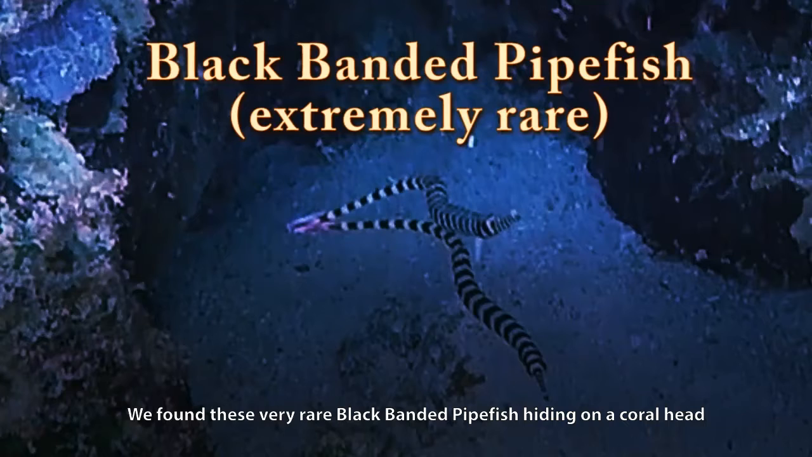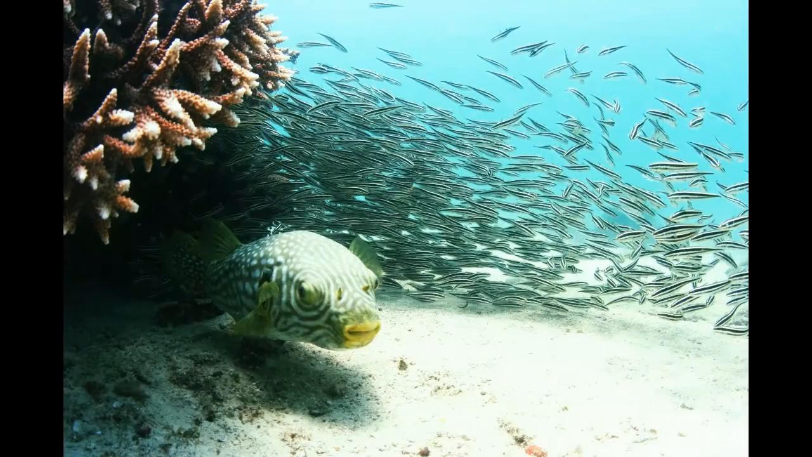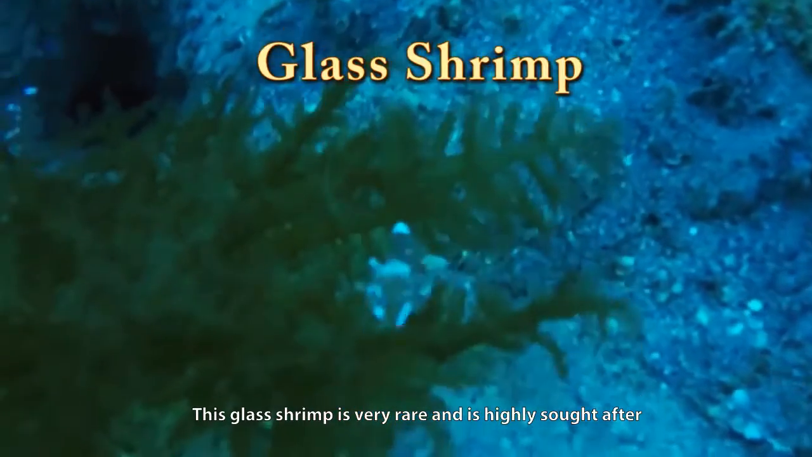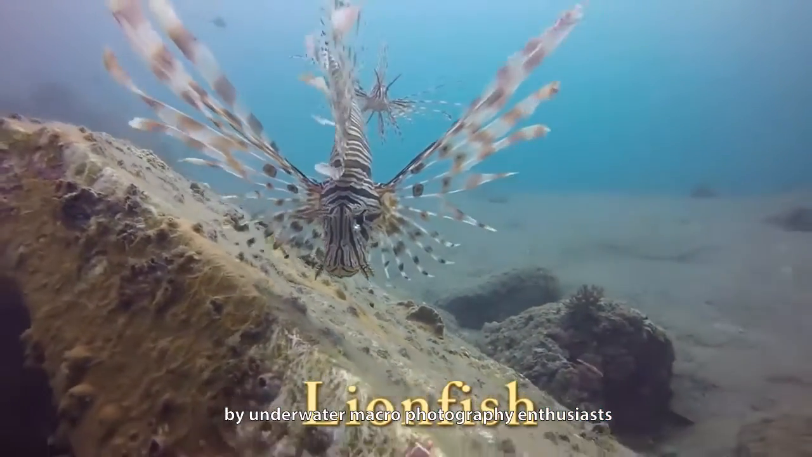We found these very rare black-banded pipefish hiding in a coral head. This glass shrimp is very rare and is highly sought after by underwater macro photography enthusiasts.